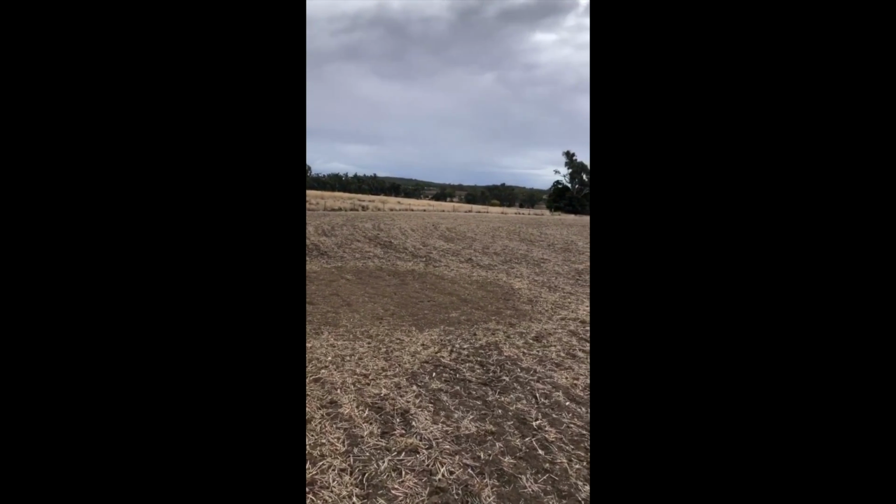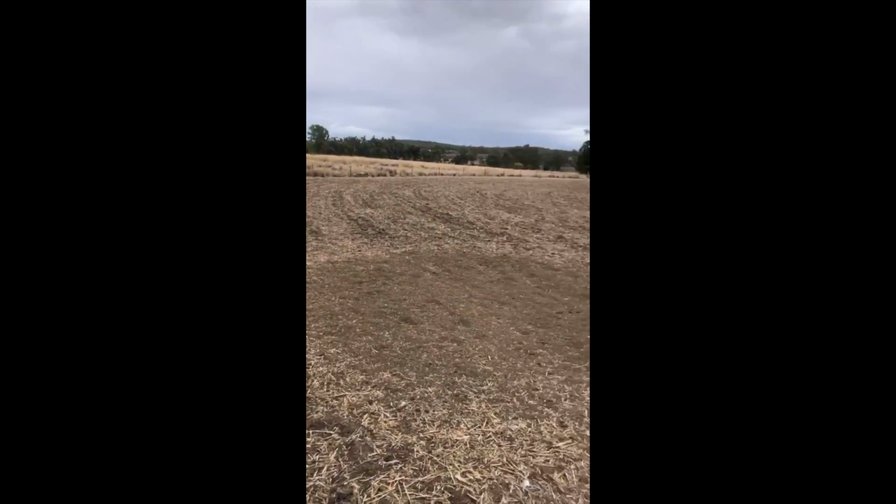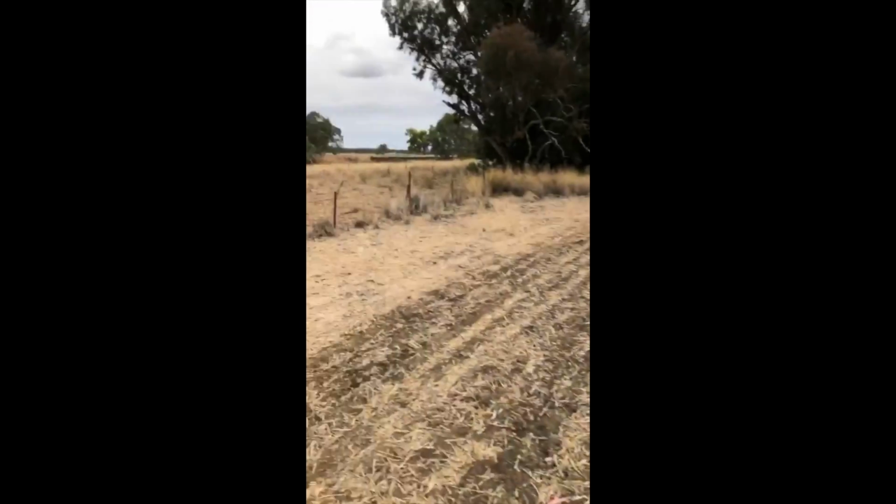You may remember last time we were here, I set up some grain, there is nothing left, but you can tell how dug up it is. Oh, I can't wait to check that trail camera. Oh, that was so intense.